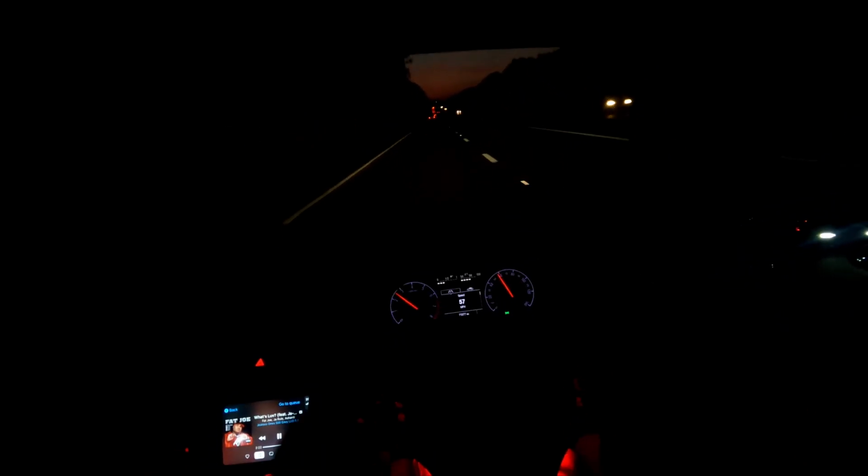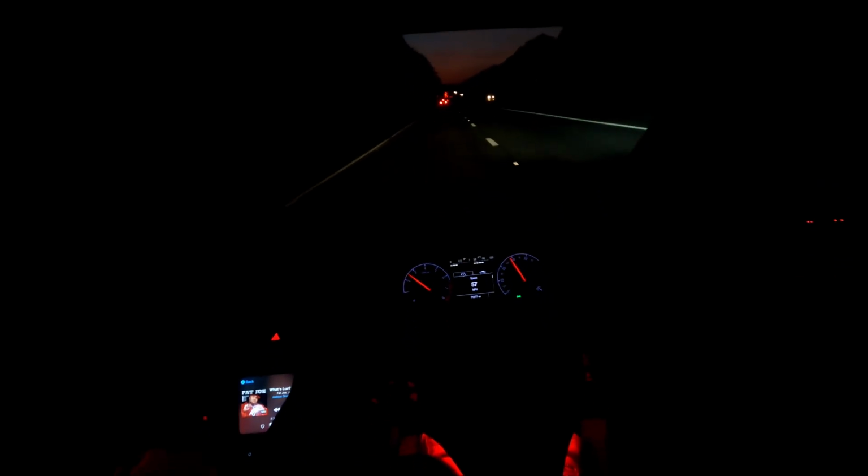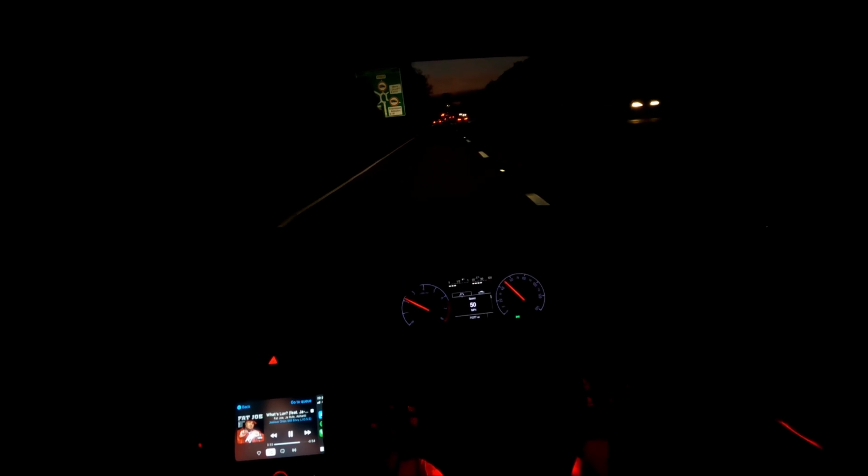This is why I like the POV drives as well, because it's rare that I just get to hear the car, because I usually have the music up or the aircon on. And that's another reason why I couldn't do it in the summer, because I needed the aircon. At the minute it's fine, it's a bit chilly outside, you know, it's September. It's going to be hot this week though.